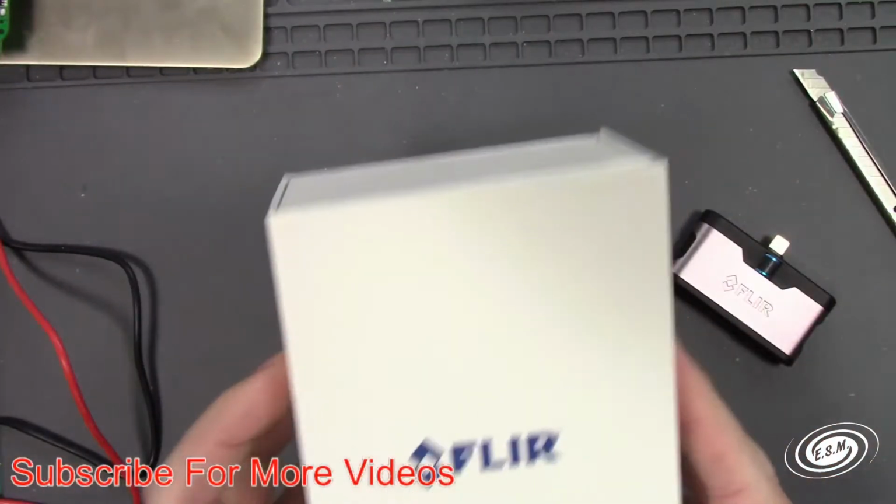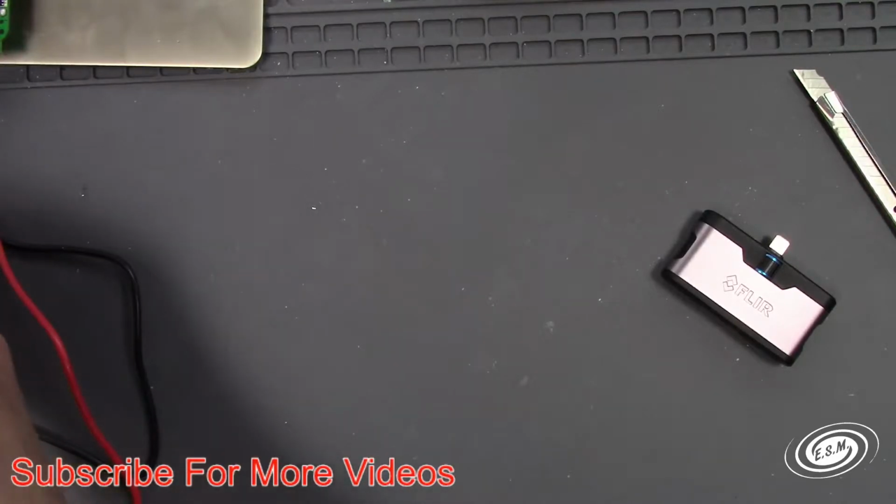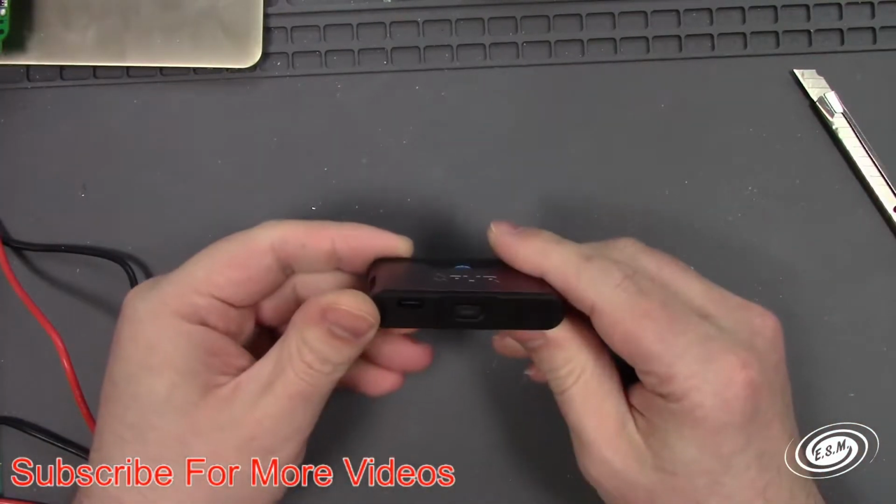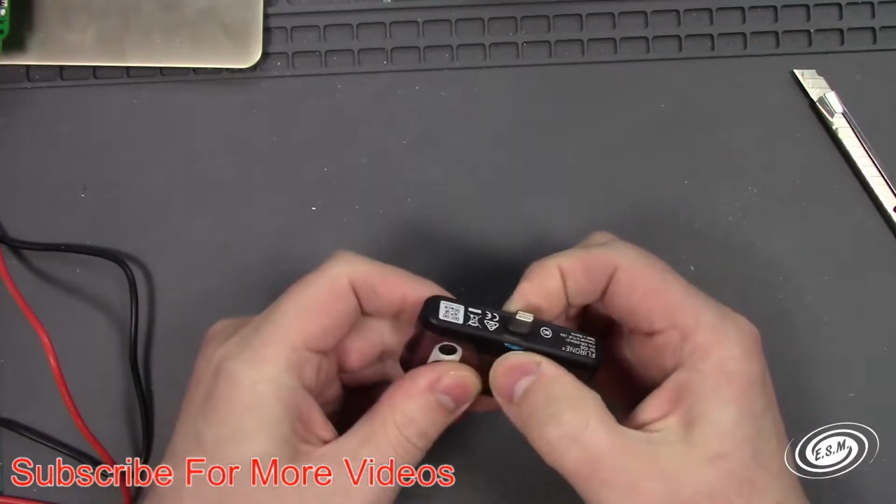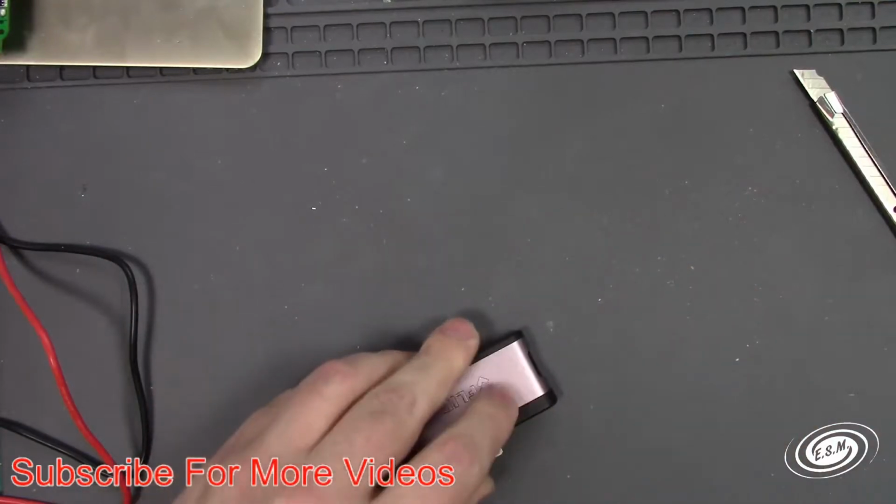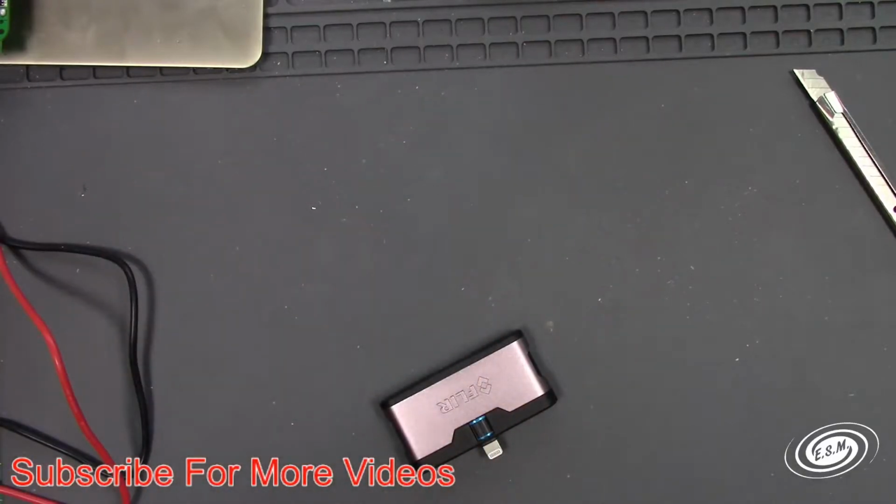So let's take a look here. I guess you charge it down here in this USB-C port. And I know that this moves up and down to fit your phone. I got a phone here. Let me unlock the phone. Let me get the Flir 1 app going.